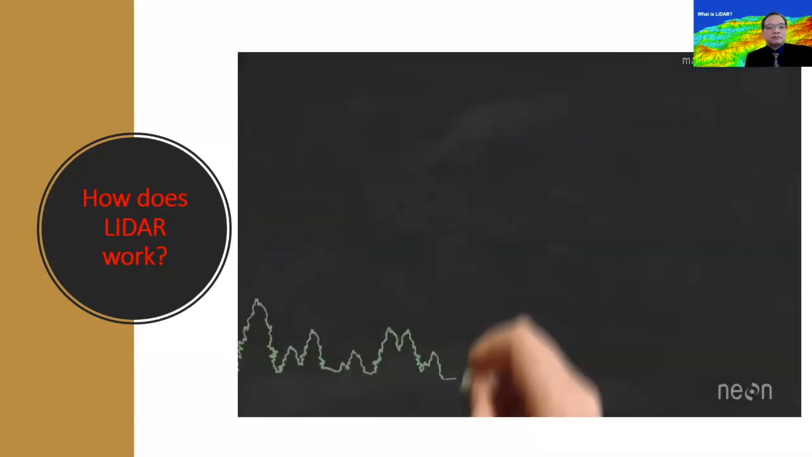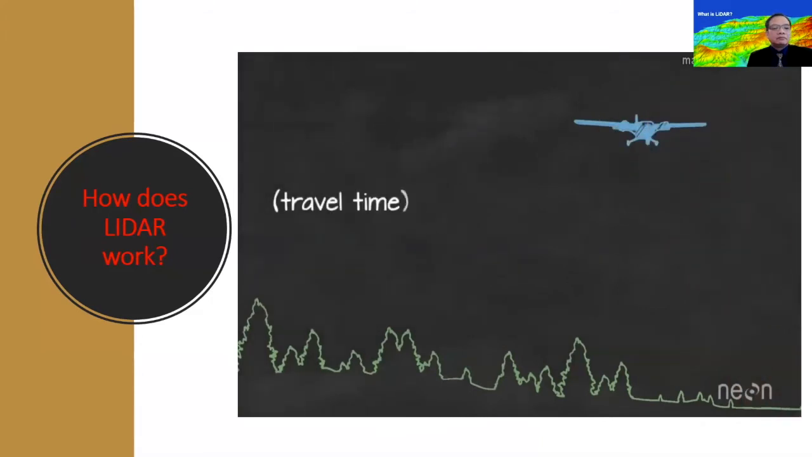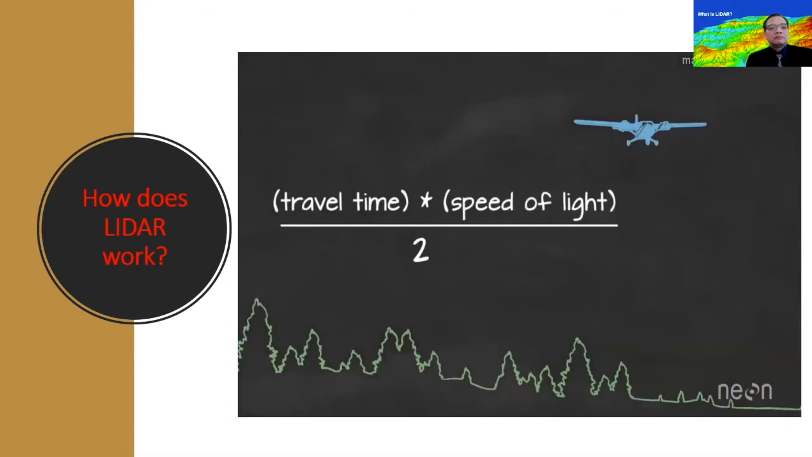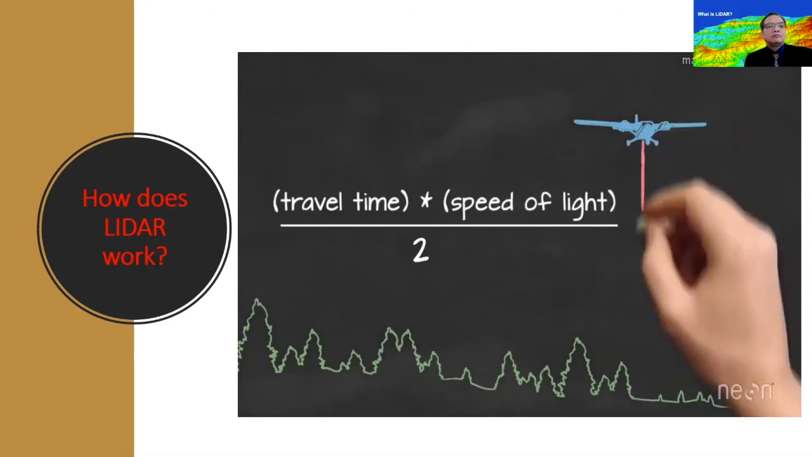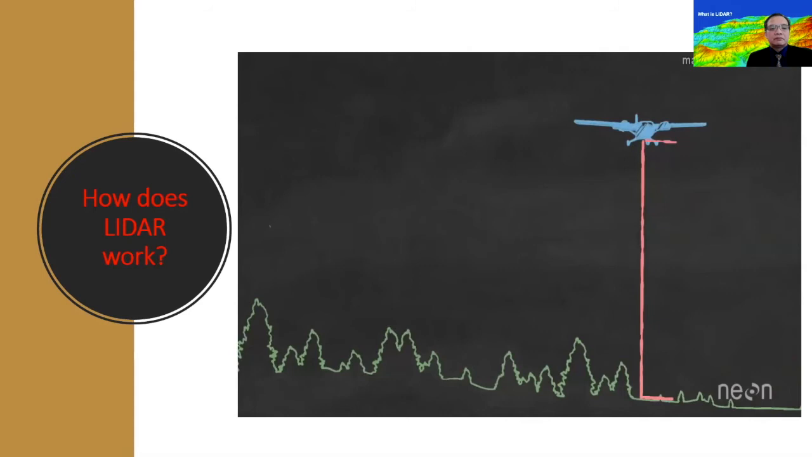So let's break down what this distance calculation looks like. You take travel time, multiplied by the speed of light, divided by 2 since the light traveled to the ground and back. This calculation gives us how far the light actually traveled to the ground. So using this math, we know the distance between the plane and the ground. But we're not done just yet. How do we figure out the actual elevation of the ground?